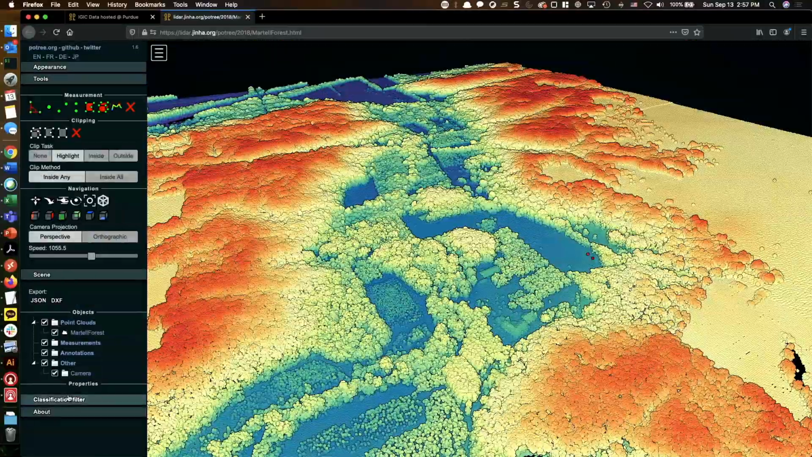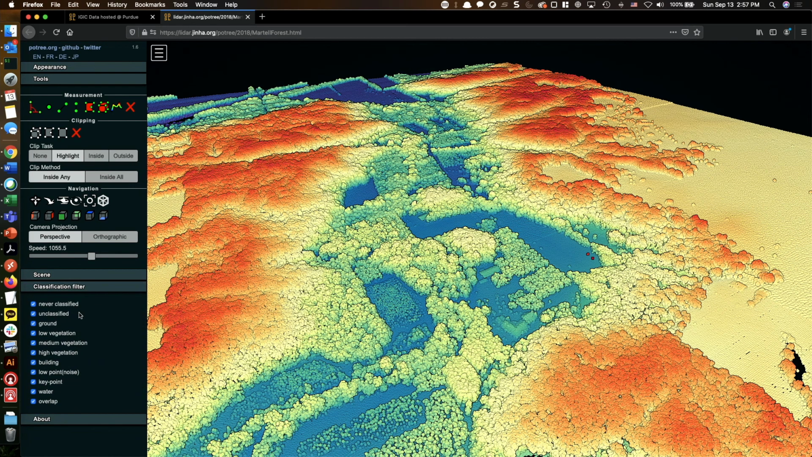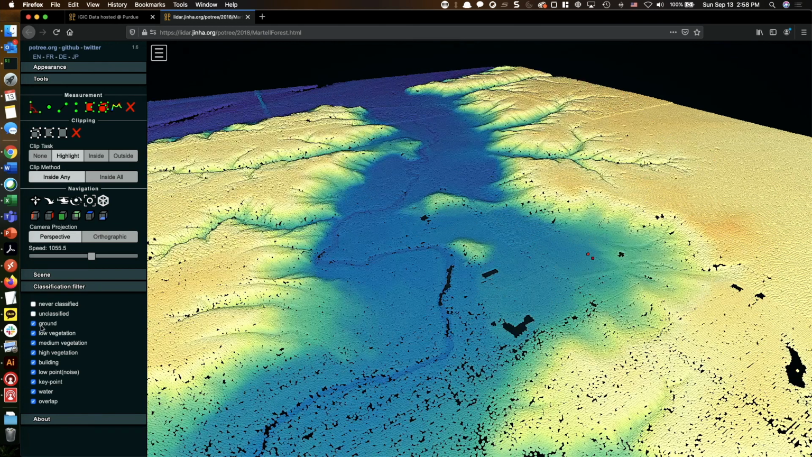Another cool feature of this visualization tool is that you can also see only specific point classes. If you scroll down on the left window, there is a classification tab. Let me collapse some of the other menus so that you can see it. Right now it is showing all the point classes, but you can turn off the classes that you don't like. Indiana statewide LiDAR data is provided in two different classes at this moment: either unclassified or classified into ground.